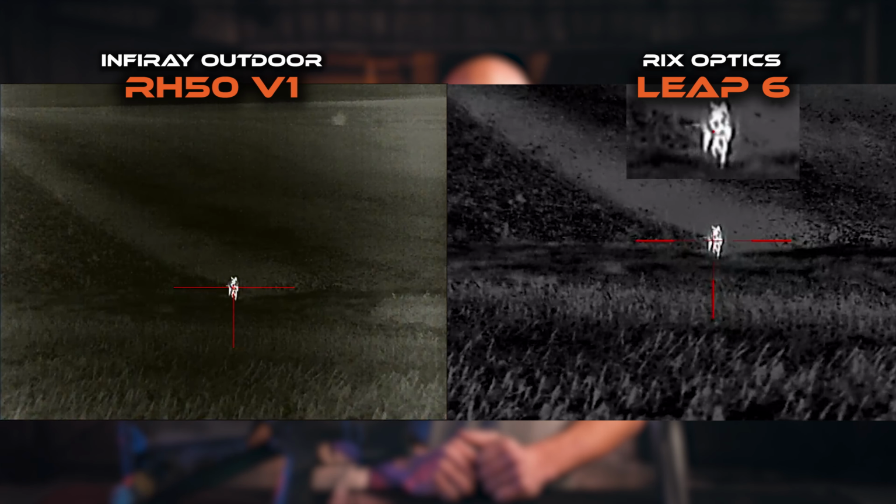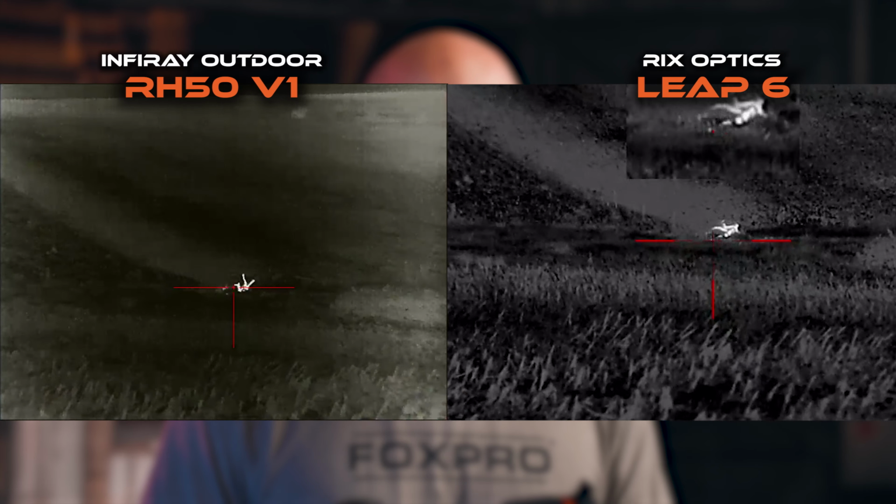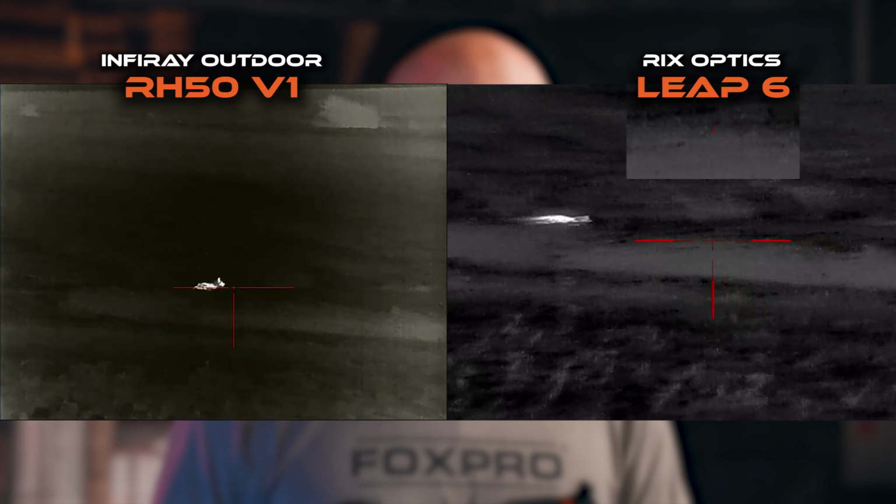Without the recoil activated recording built into the Leap 6, this comparison clip would have slipped away uncaptured. This feature and many more are what make the RIX L6 such an easy unit to use.